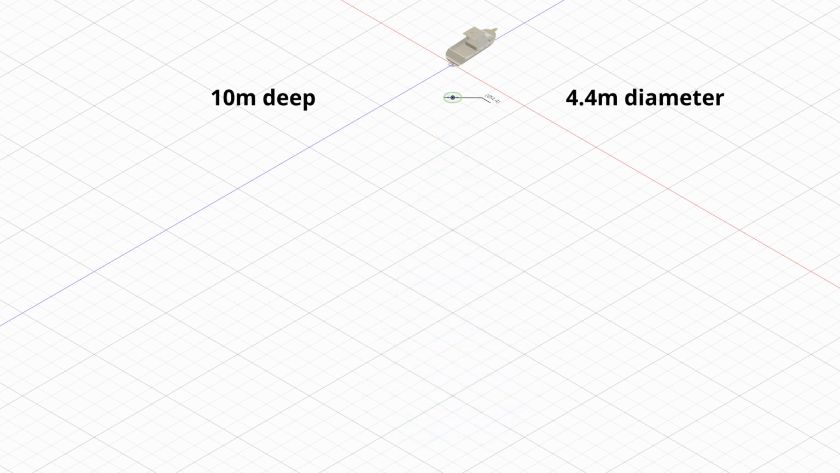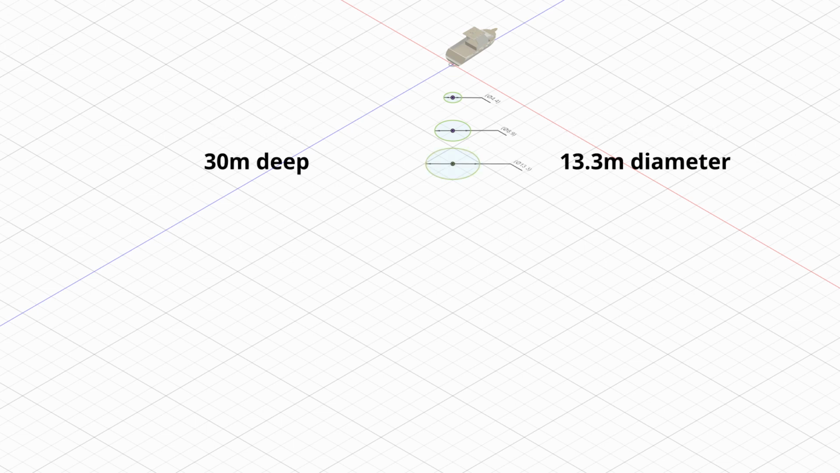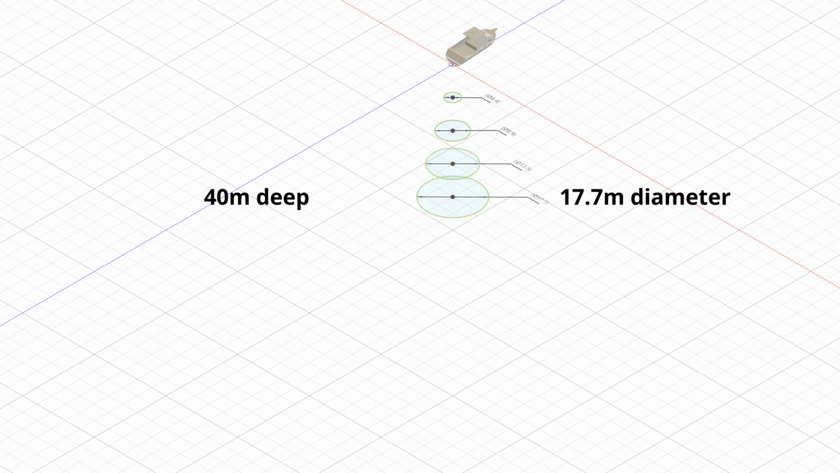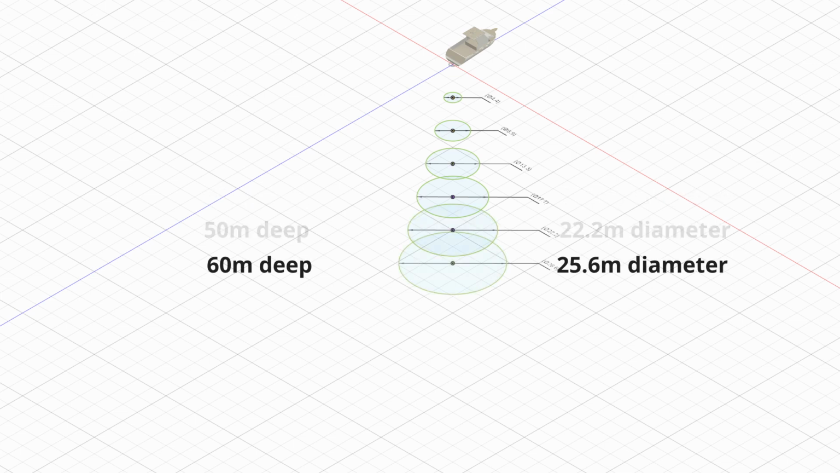Now let's have a quick look at how each ring expands as the beam goes deeper. Again, 10 metre intervals going down, and remember this is a 25-degree cone, so the rings are going to expand much faster.